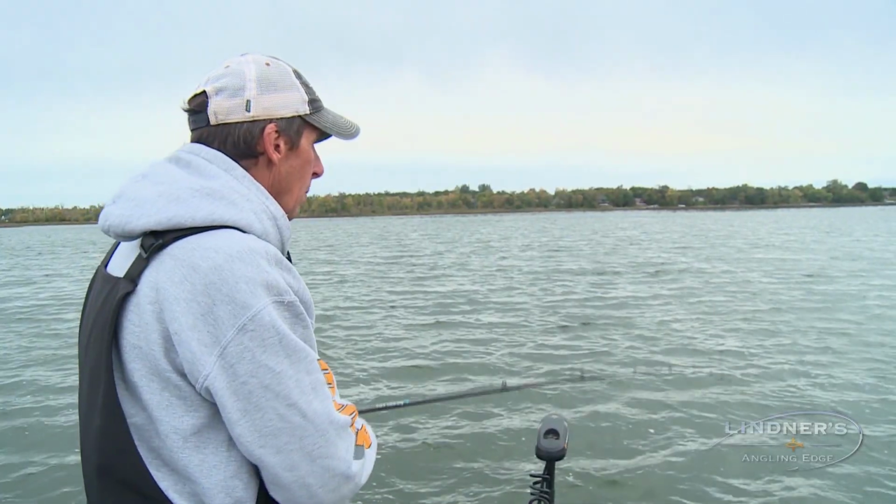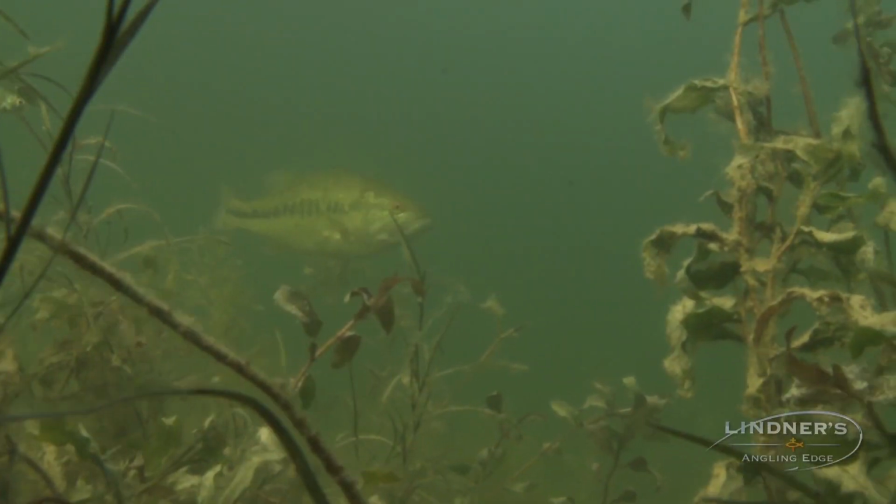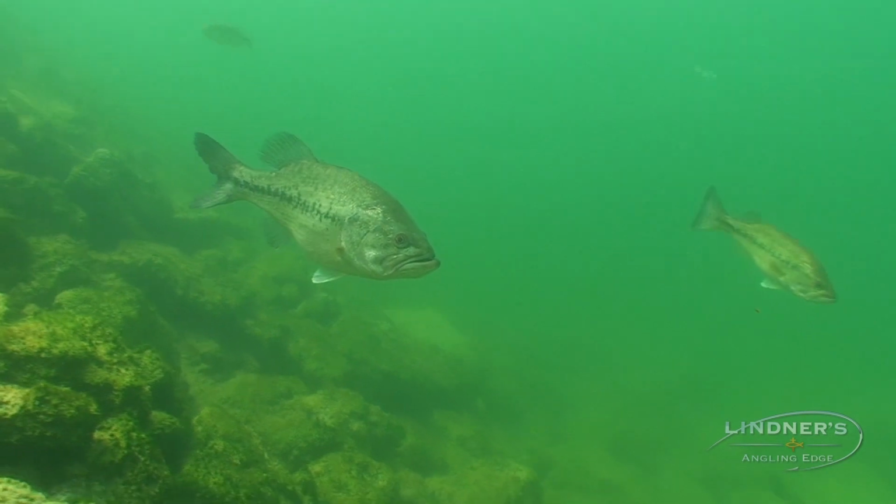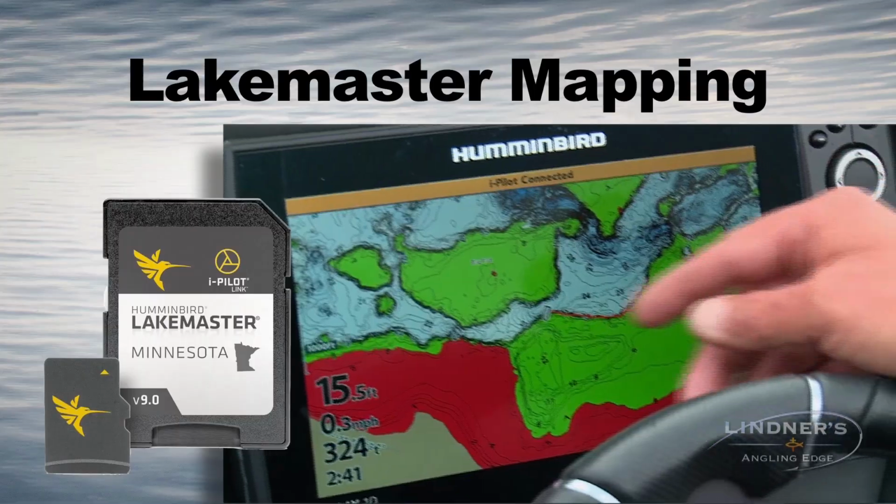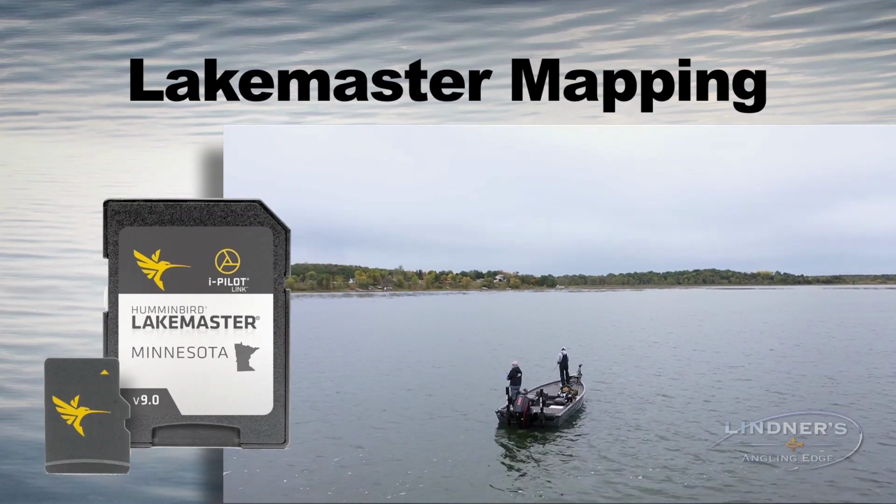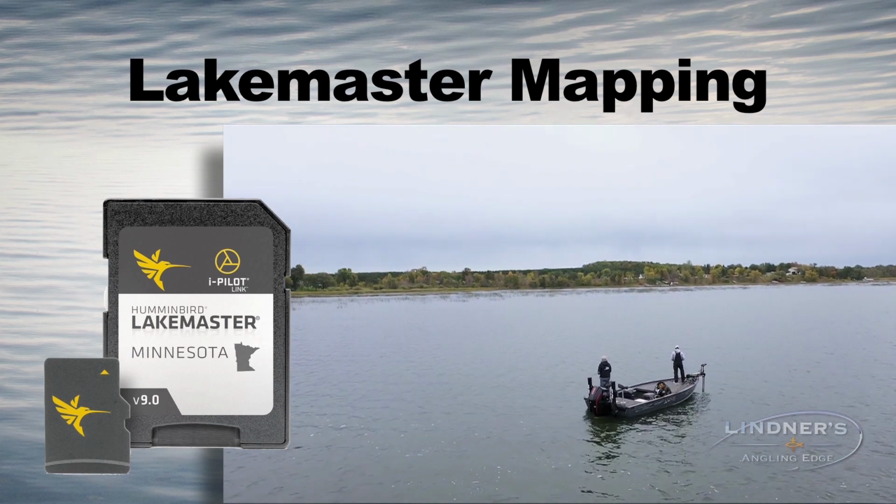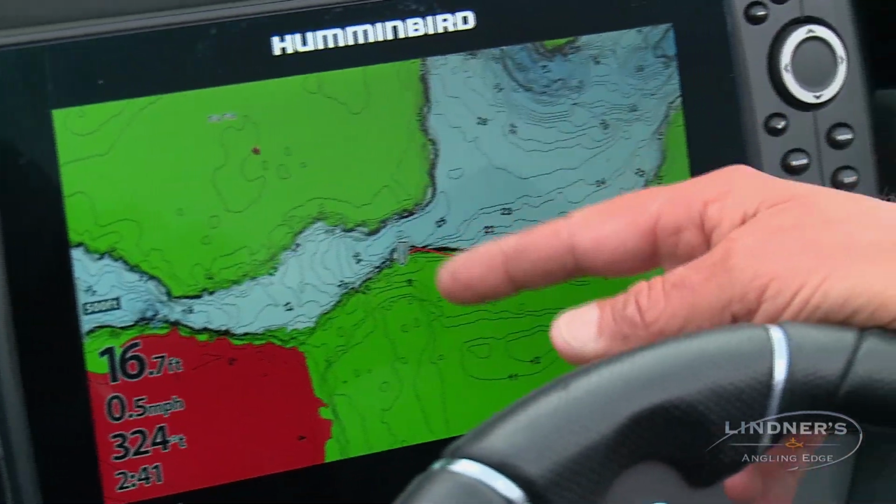One is once you figure out a pattern, it's very easy to duplicate that pattern, whether it be a deep point, sunken islands, some type of rock habitat, but it goes way beyond that, and it's really associated to the maps that are inside these units. This is a LakeMaster mapping, but one thing, we're fishing a lot of big weed lakes, and one thing that's vitally important when you look at a good flat, a lot of times the best flats are not of uniform depth, but are more varied depth.